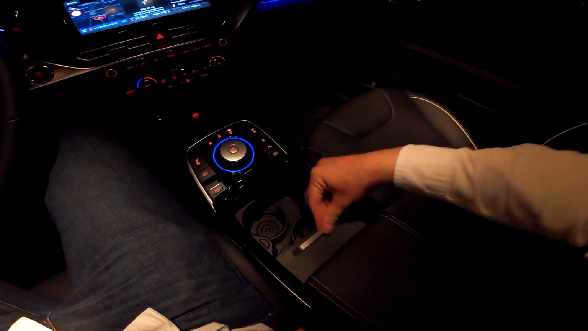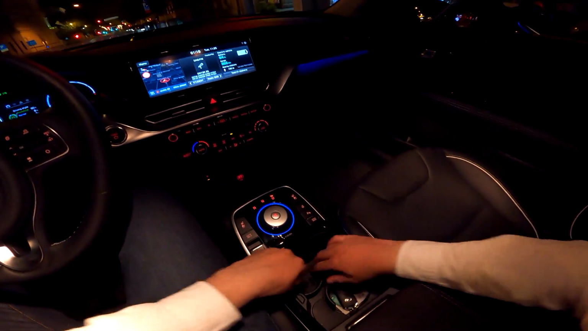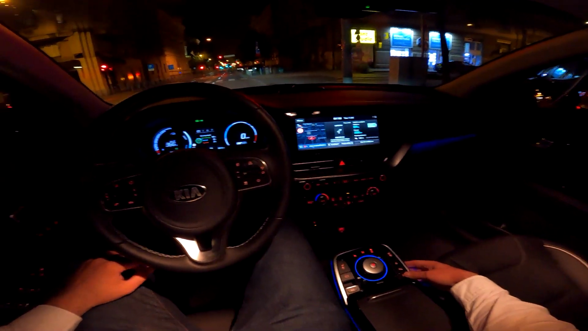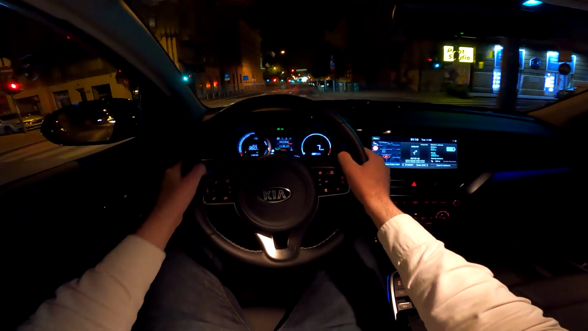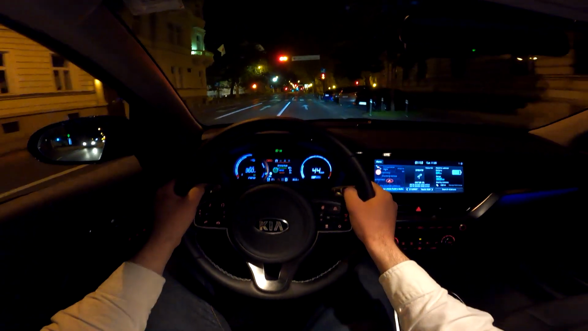And underneath this roller you have 2 cup holders. They are adjustable and you can actually remove them. Then you have just the storage room. So quite cool. Let's put it to sport mode now, and you see crazy acceleration.